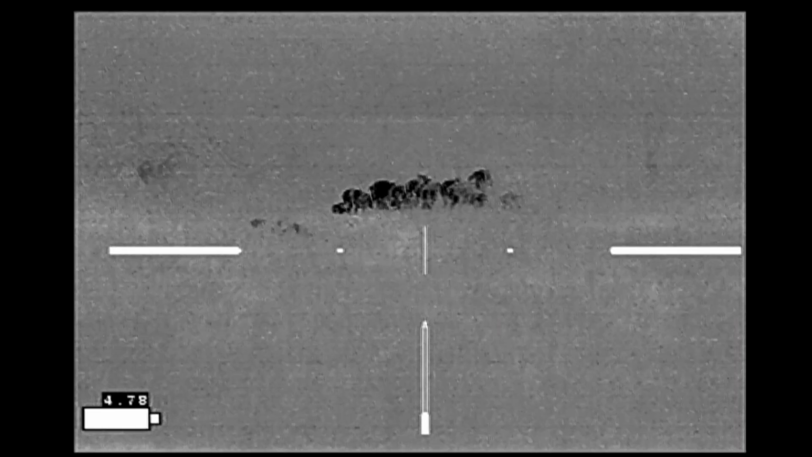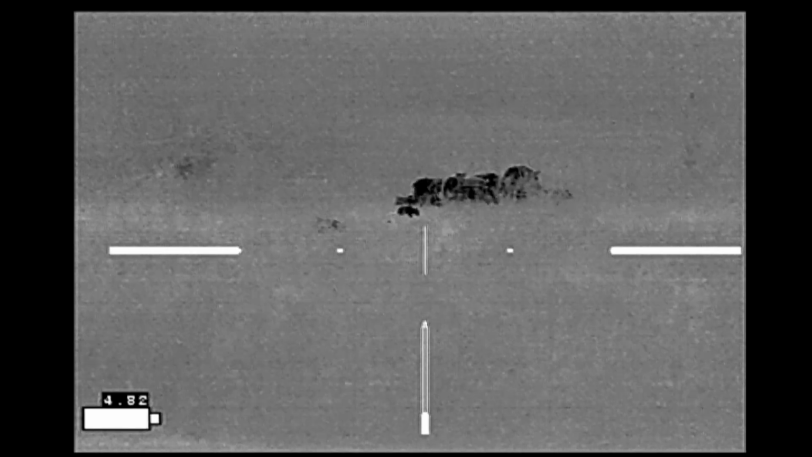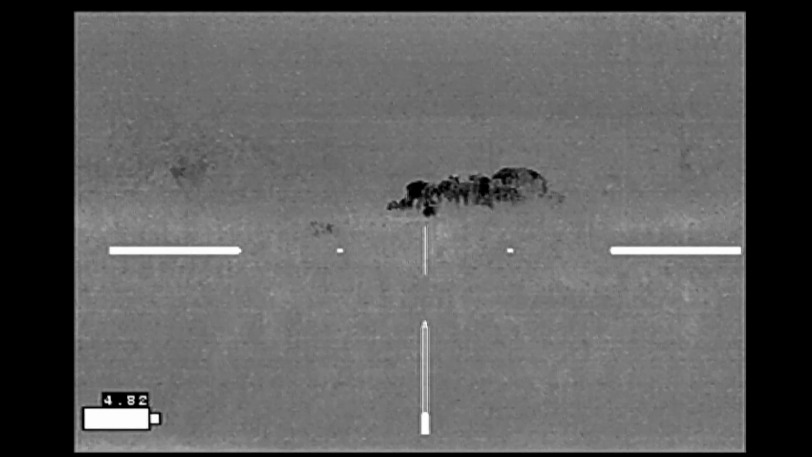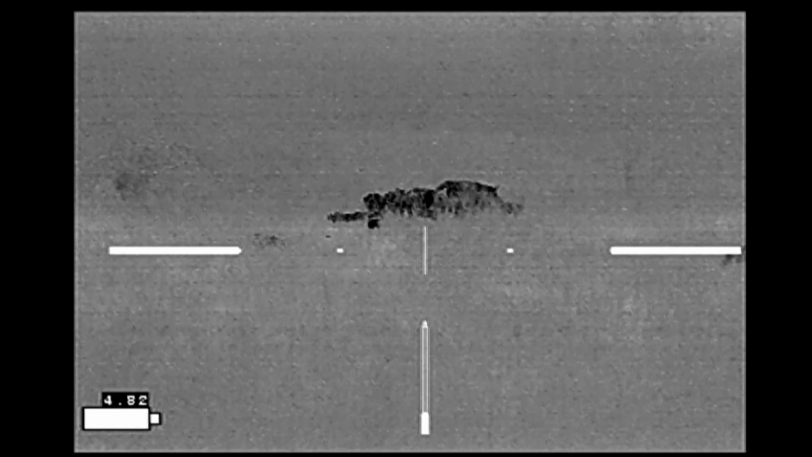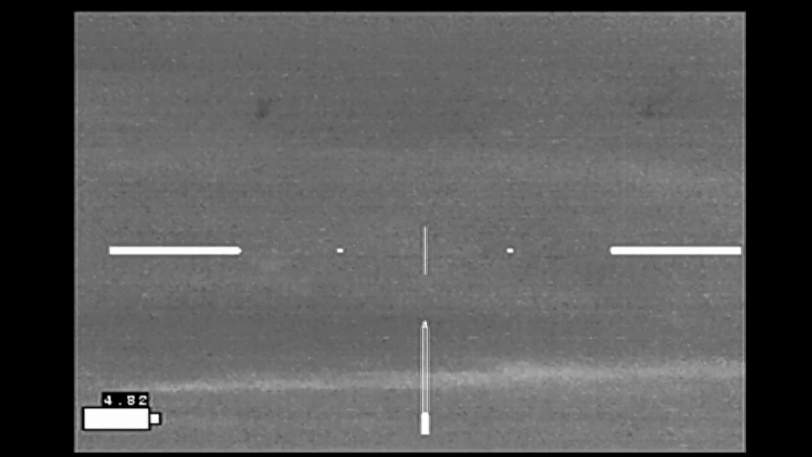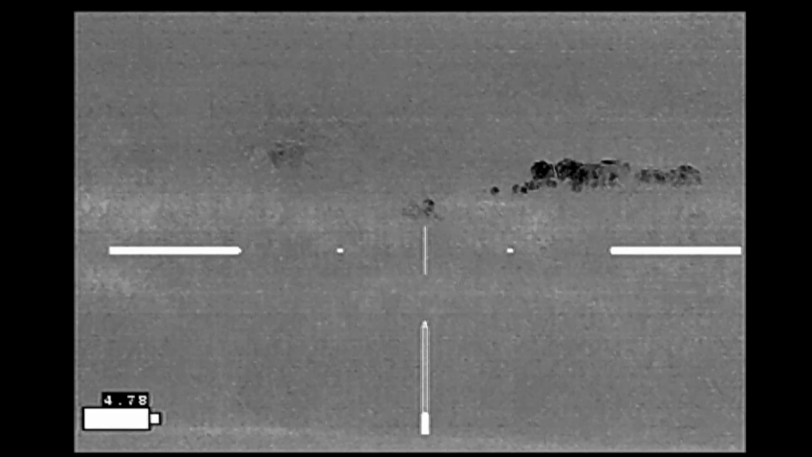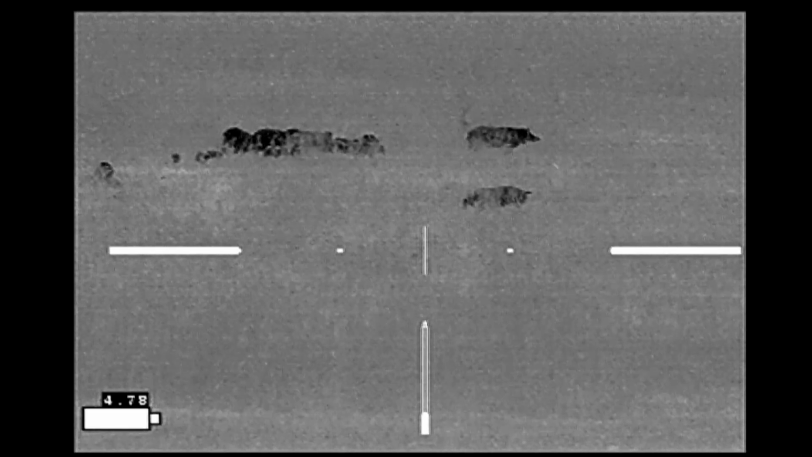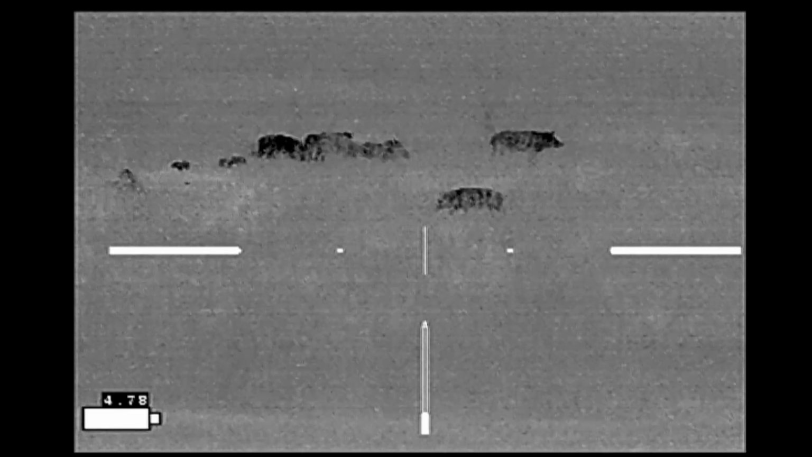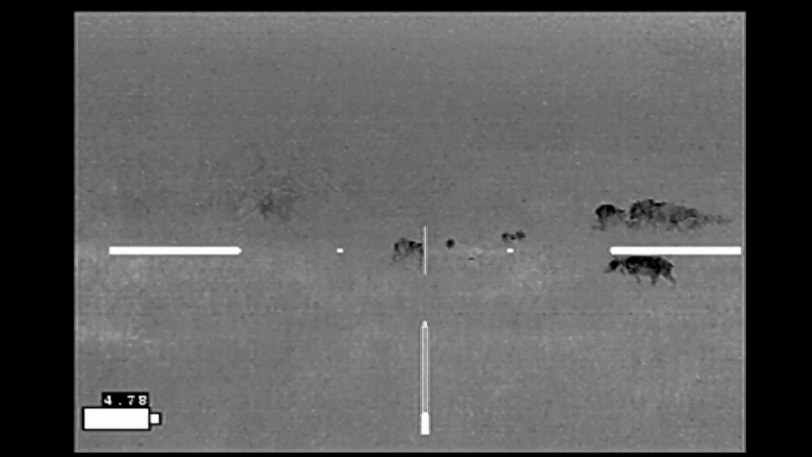And as it turns out, this hog right here is actually a nursing sow with piglets. And one of the piglets is going to get up and walk towards the rest of the sounder right here. And this hog coming in from the right appears to be a sow that's in heat, and that's going to draw the attention of the big boar that's following this group around. The nursing sow is going to get up here. If you watch it off to the left, it's going to walk towards the sounder, followed by a lot of its piglets.